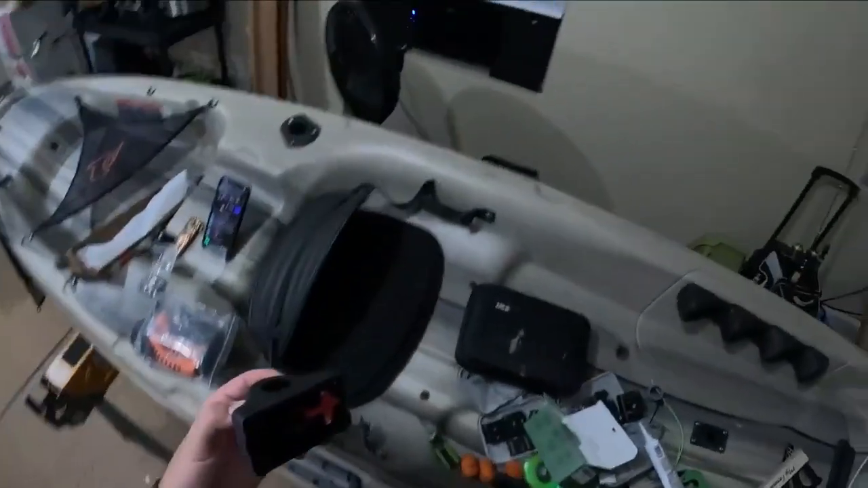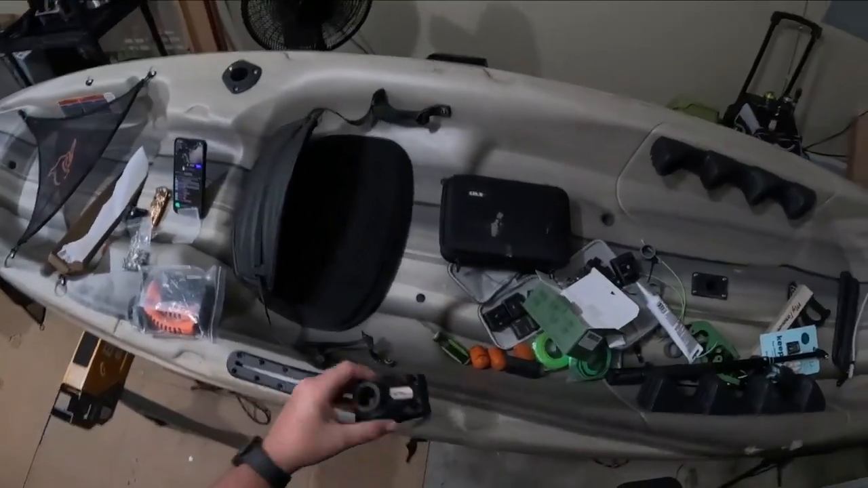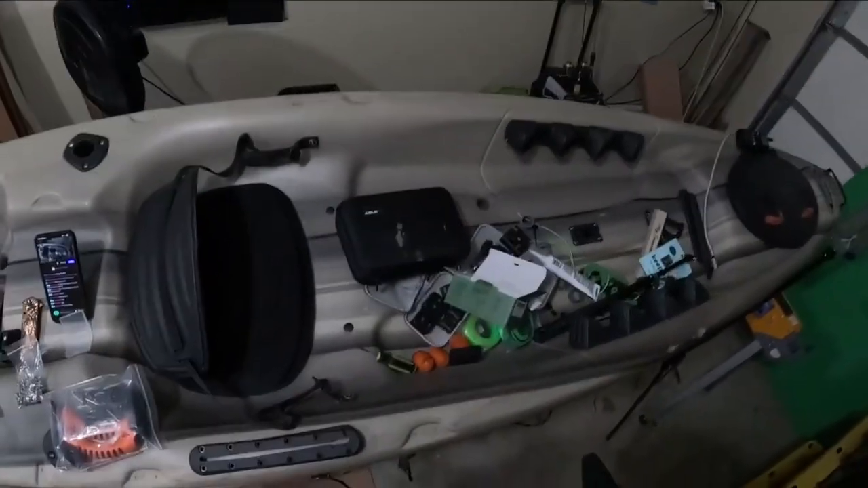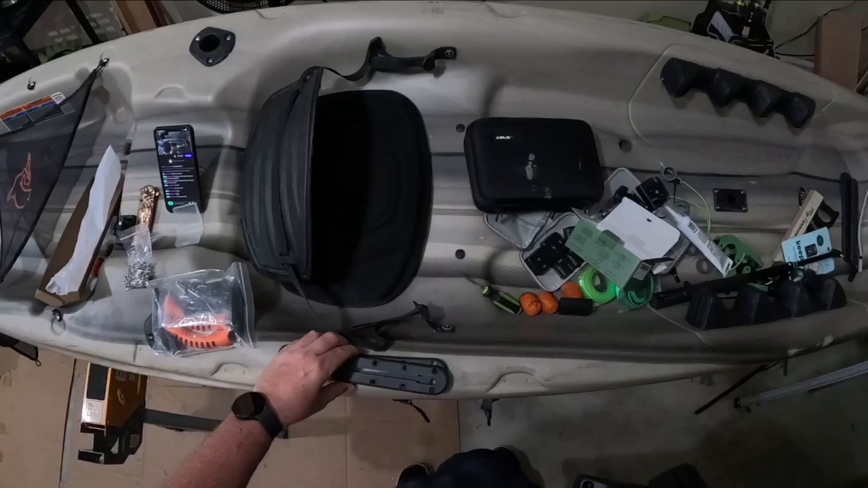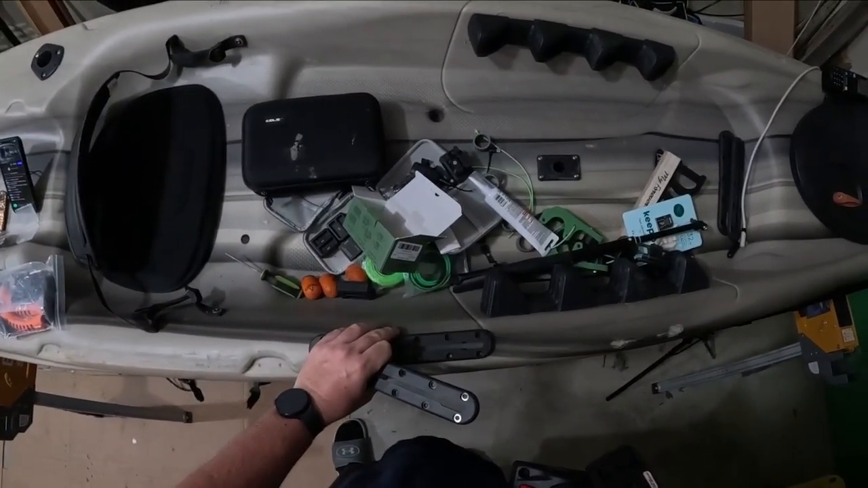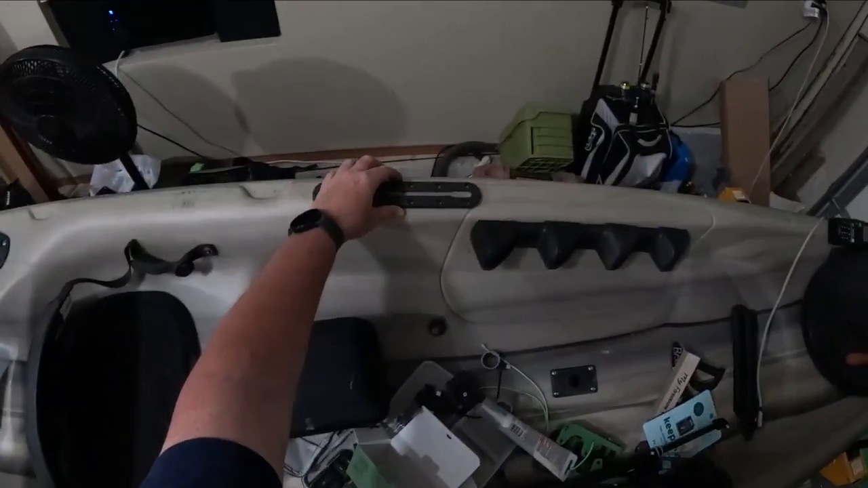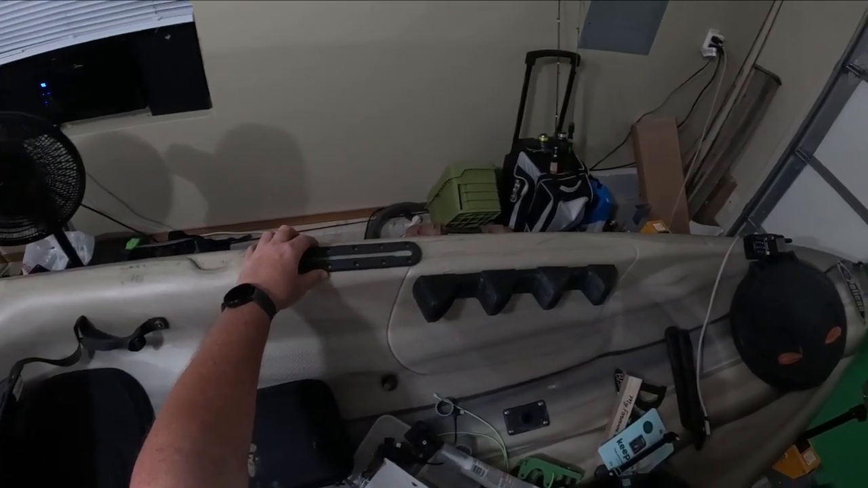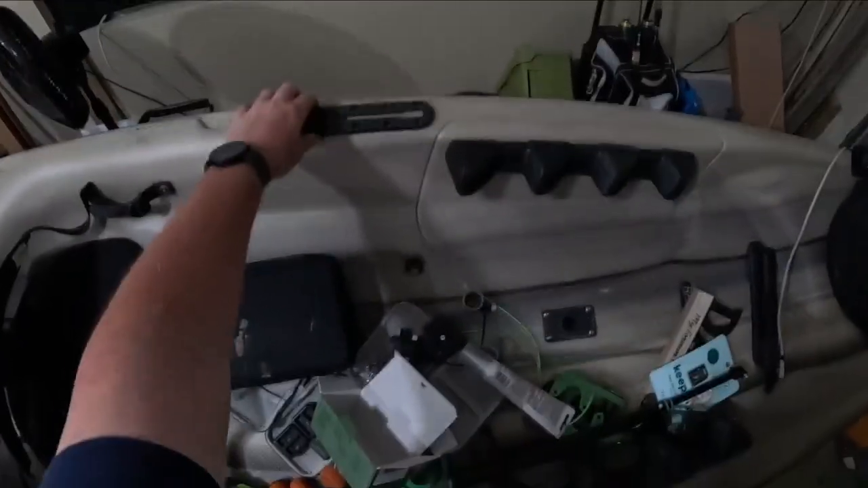This is a transducer fish finder mount. So I've got some screws coming in that'll be in tomorrow, and they turn it into a track. It's gonna sit, you know what, actually, let's put that here. Yeah, let's put that there and there.